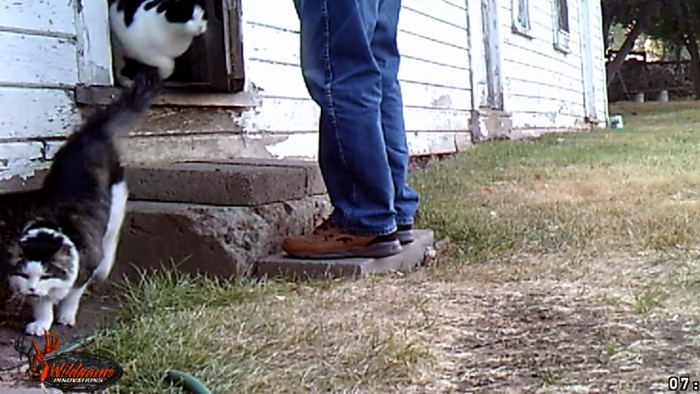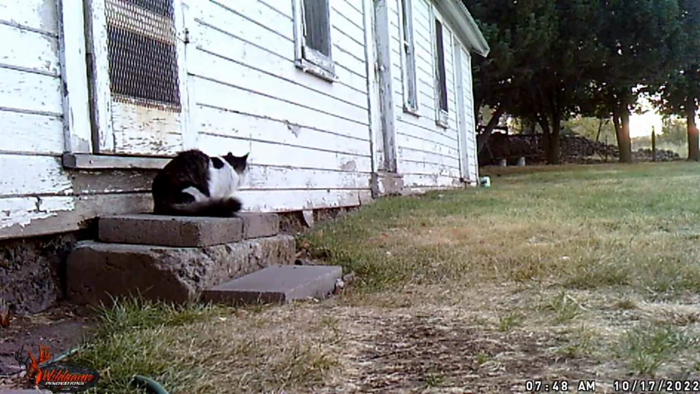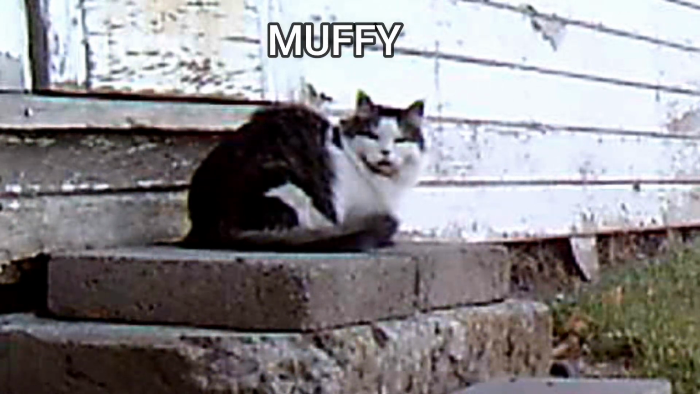It's kind of funny to see how the cats come out of their little room in the mornings. Did you ever wonder what Muffy does when you're not watching her? This coming up is pretty funny.